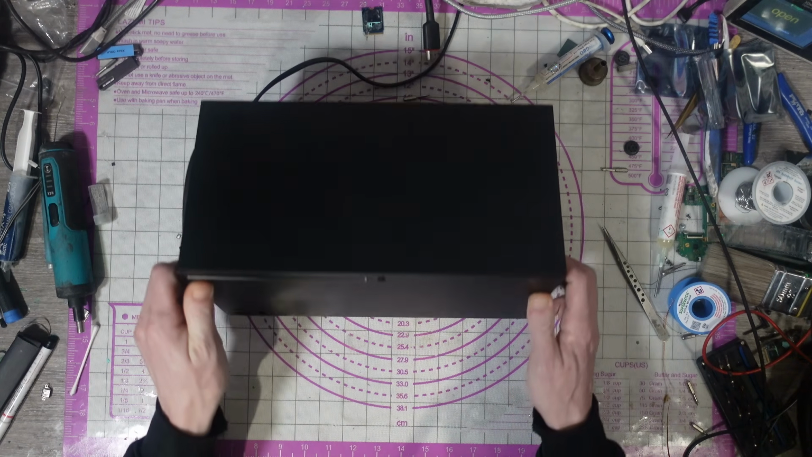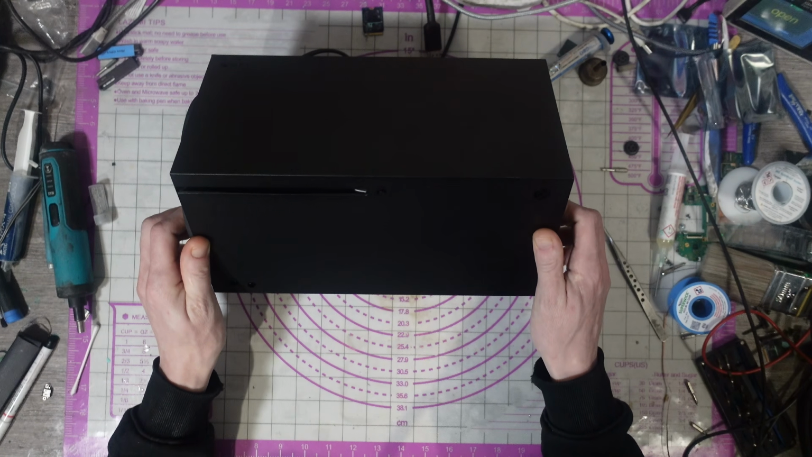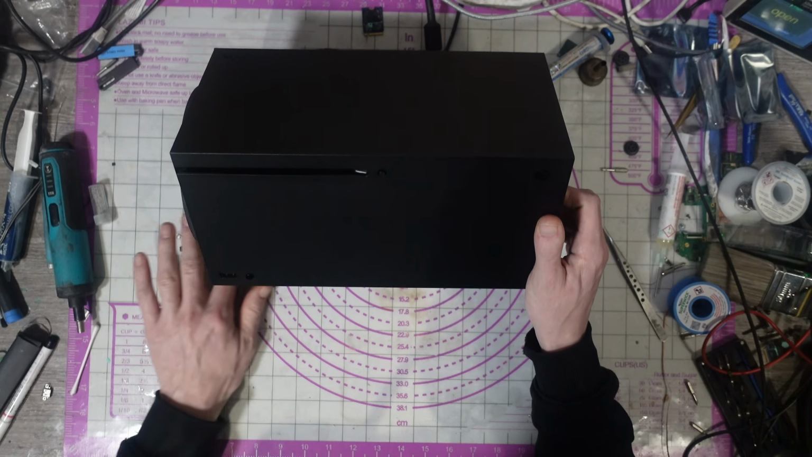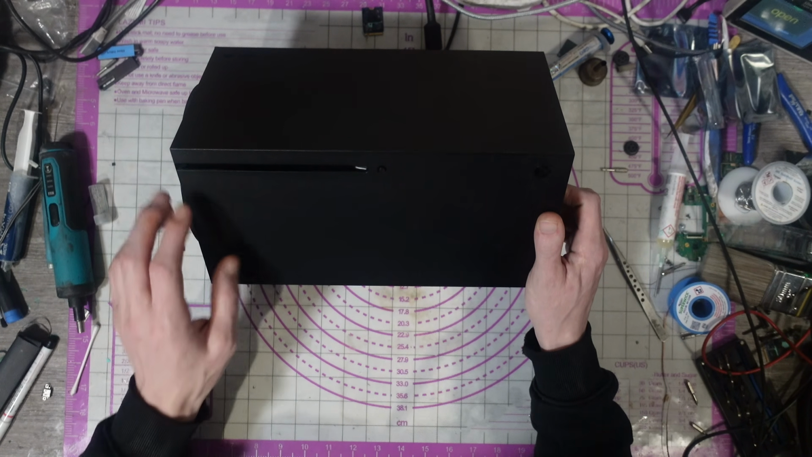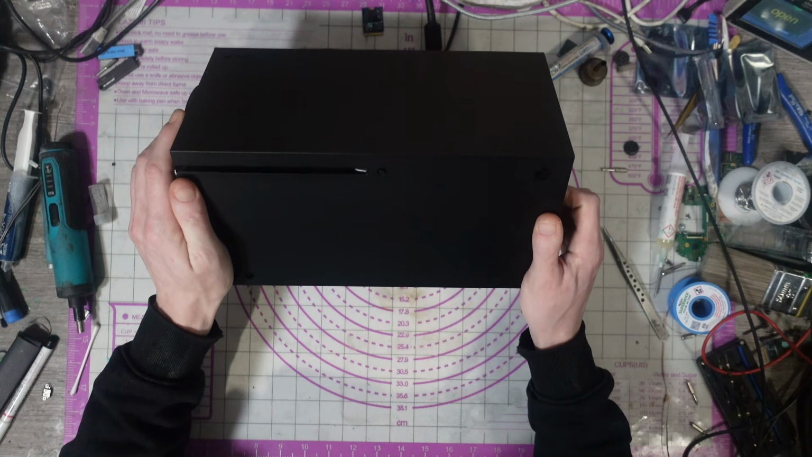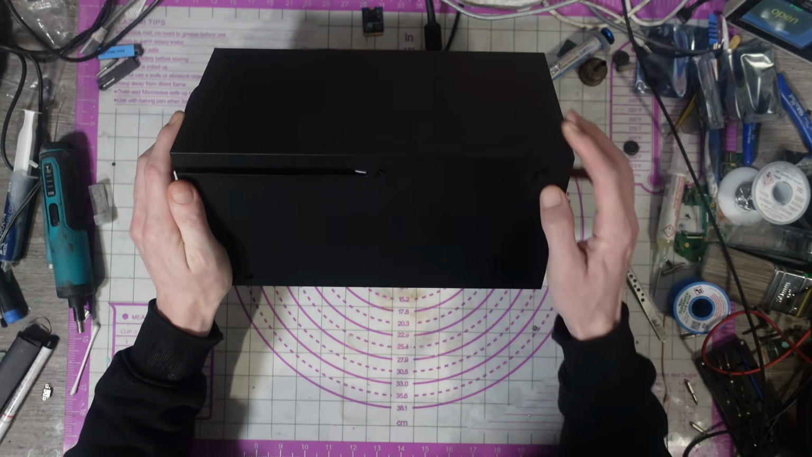I stress tested this for quite a while, and then when the customer got it home, it worked for about 5 hours, and now it doesn't work again. So it's been sent back under warranty. Hopefully I can figure it out. Hopefully it's something that isn't too bad. Whether it's going to be something related to the original fault or not, I don't know, but it's been sent back under warranty anyway.